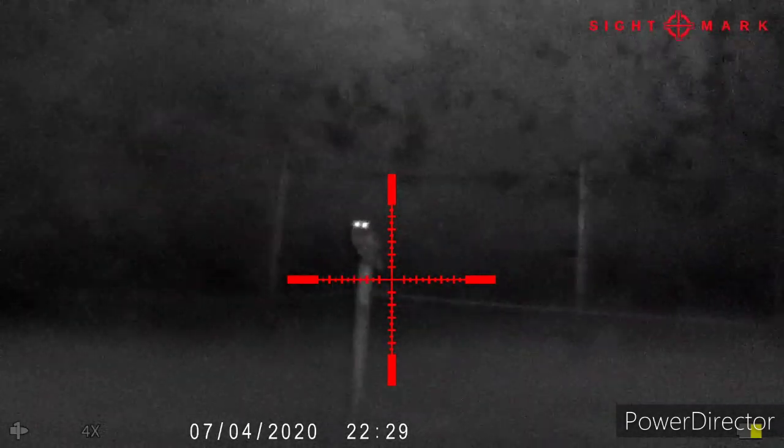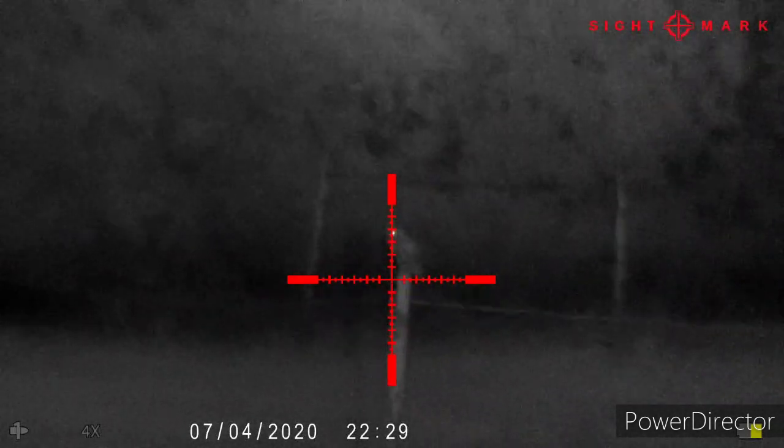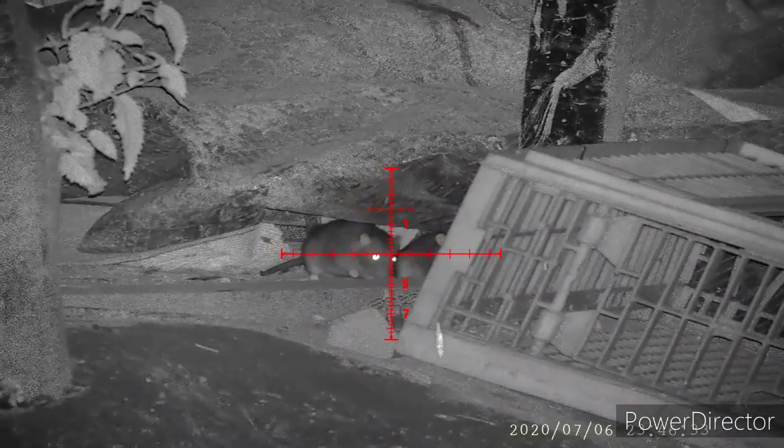I was absolutely willing this owl to come and take the rabbit, but I think it was a little bit too big for it. Back to my son and the PARD, and this is a nice double for him.